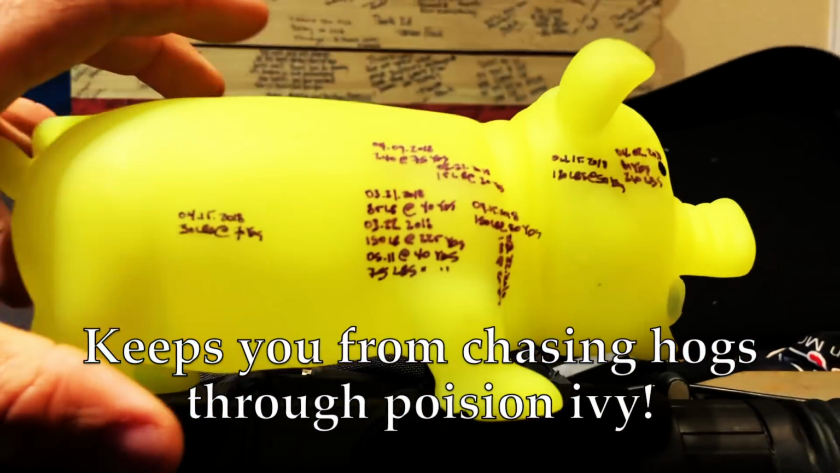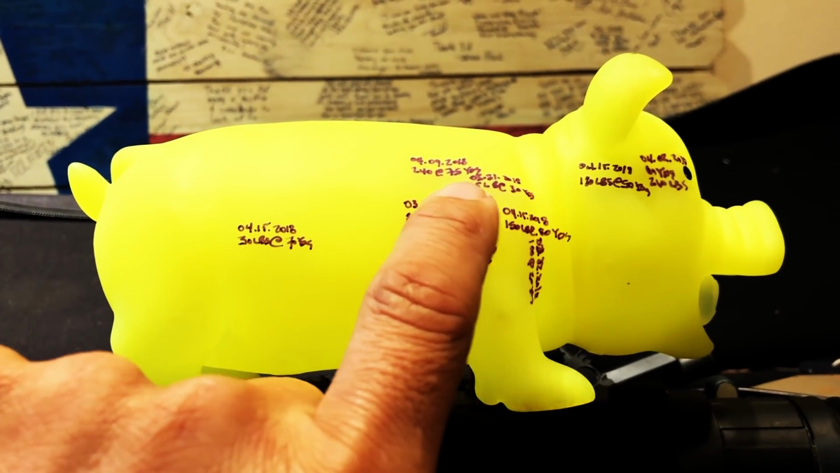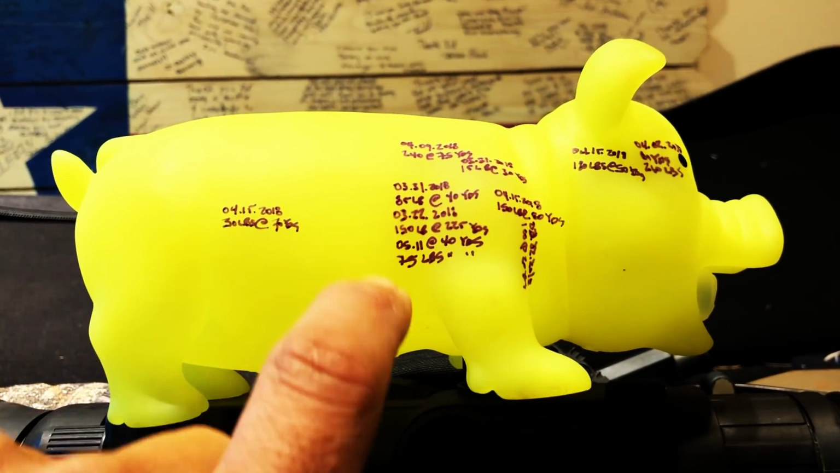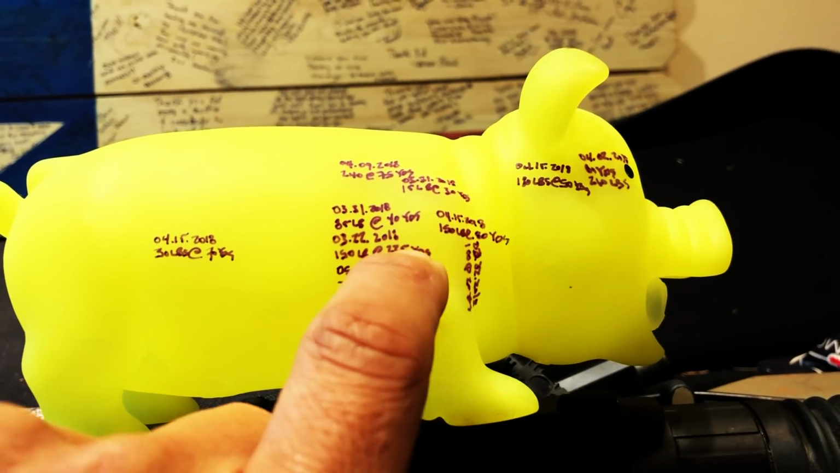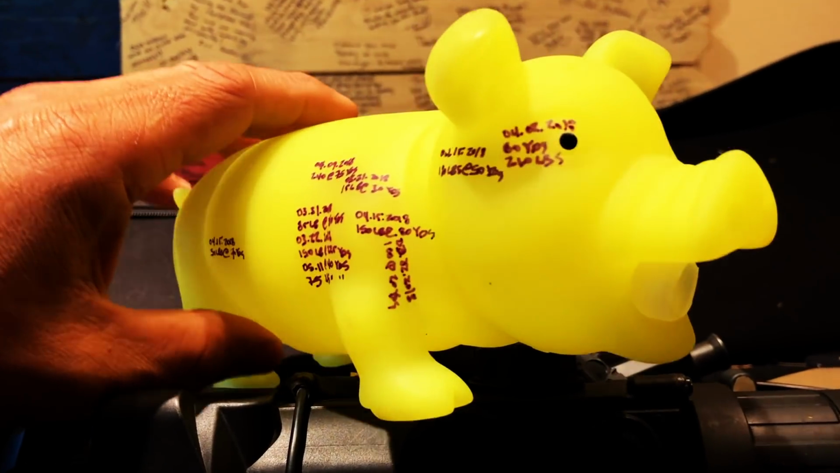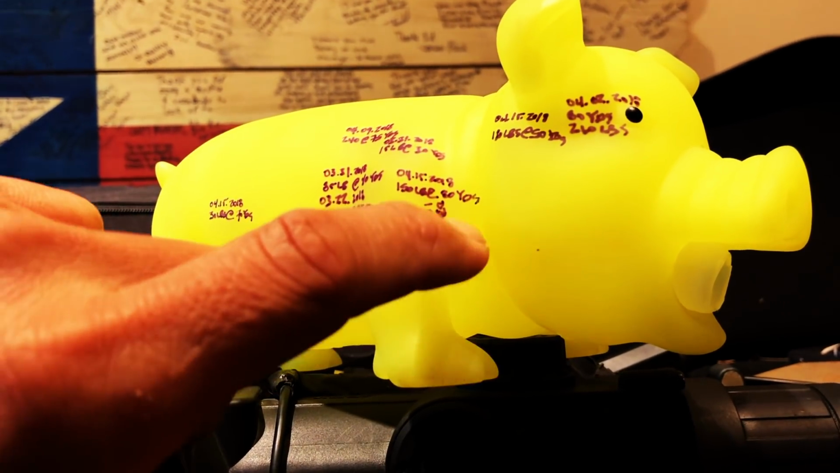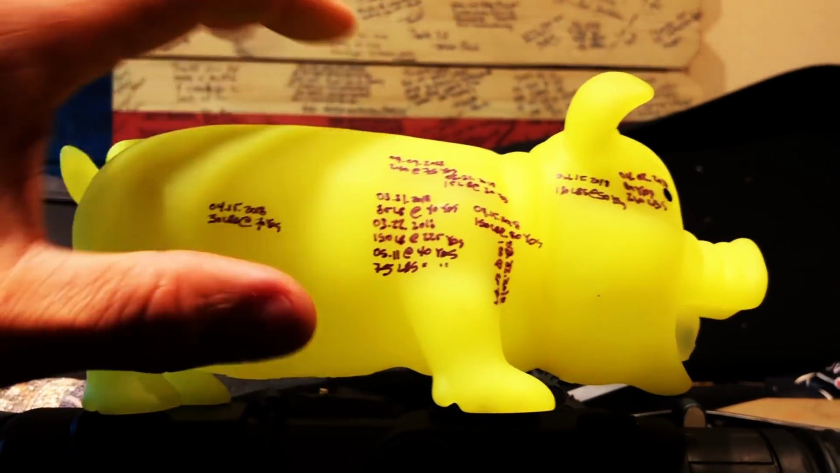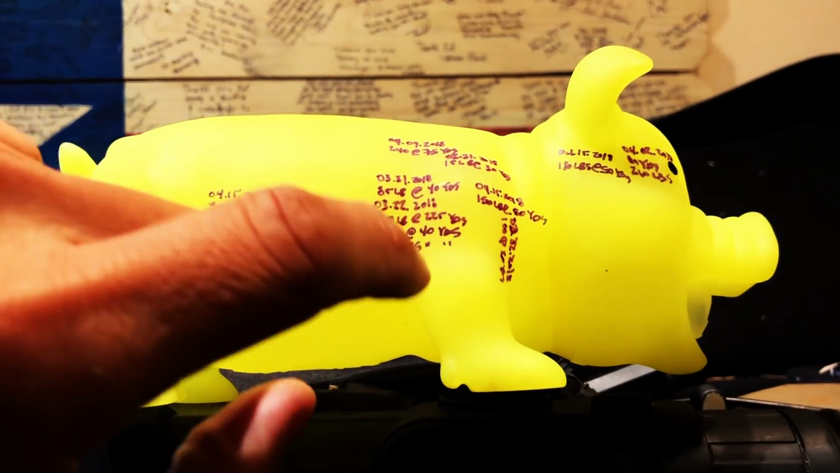If you've ever taken a hunter's education class, they will tell you to aim at the front quarter, the lower end of the game animal, and you'll most likely hit a lung, double lung, or double lung and a heart, and they will die. But the problem with a hog is that they have got a hog shield in this front quarter that we would typically aim at for game animals. I know I was guilty of doing it when I started hunting hogs, is I would aim where I would shoot a deer. You don't do that.